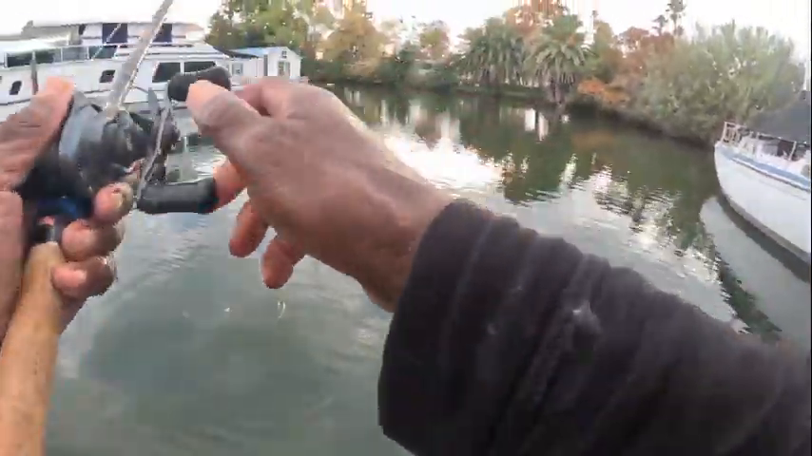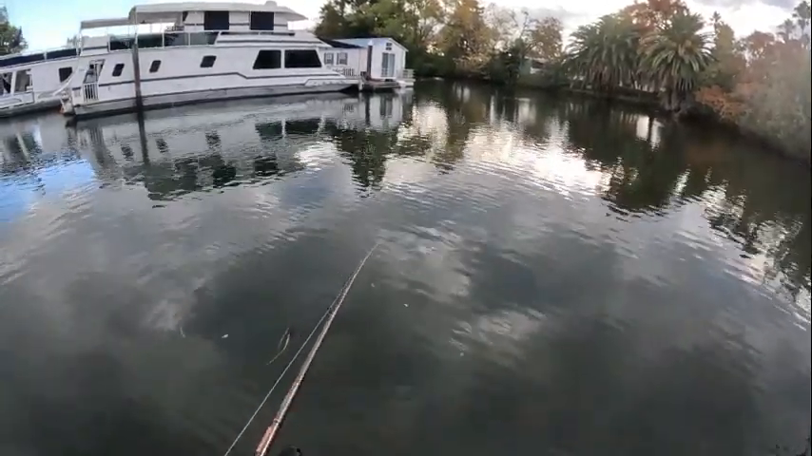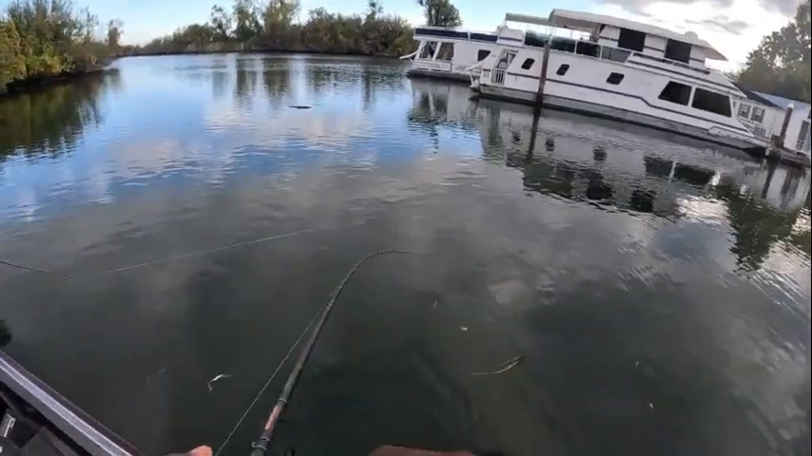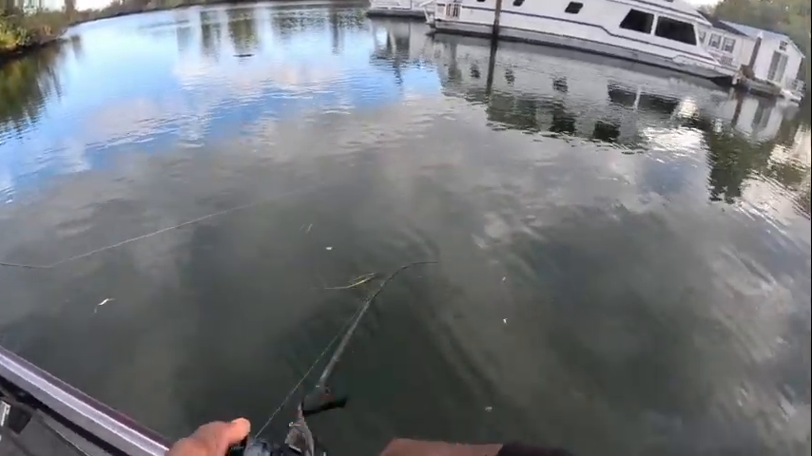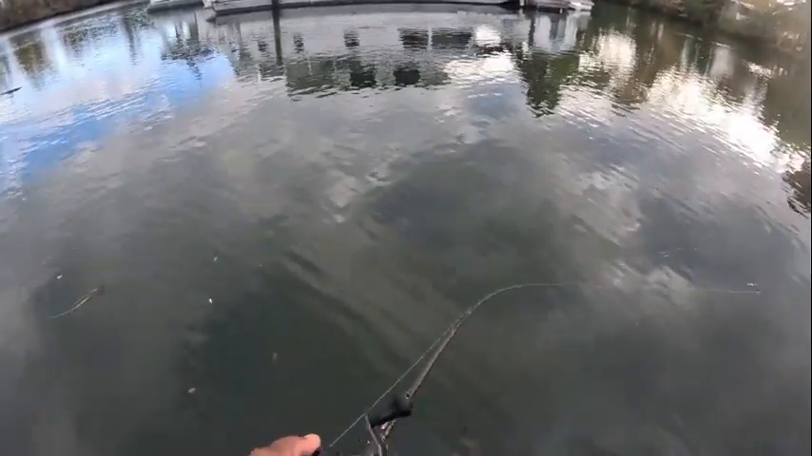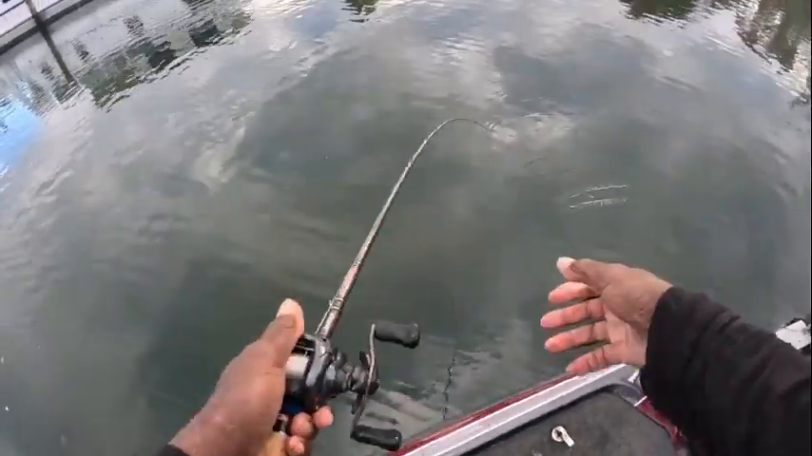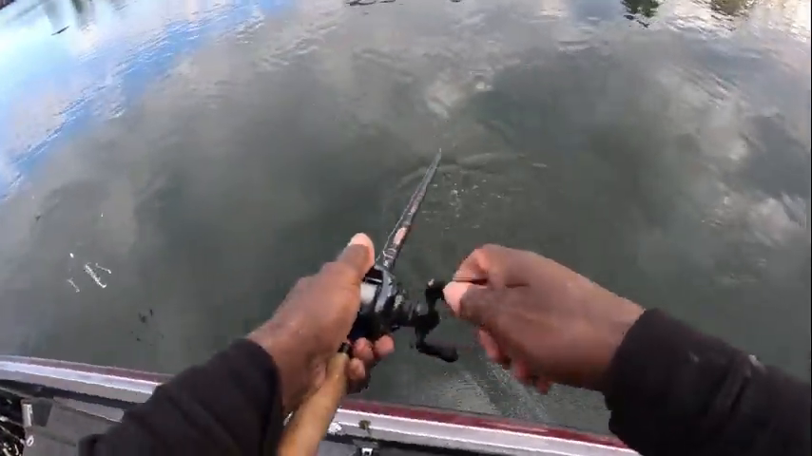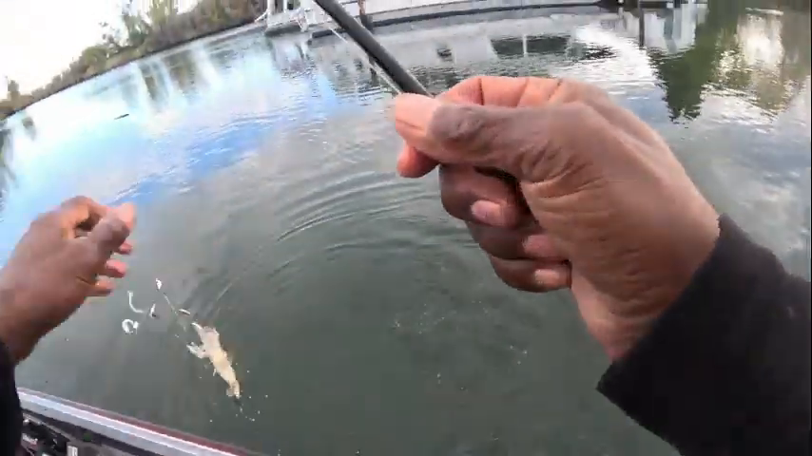Real shallow over there. Crappy grass over there. There we go. Yep. Running sideways. You're a good one, crying out loud. Nah, he's not that good. Oh, not bad. That's a bunch of them. He's not bad. Oh, a little chubby one. You like those?